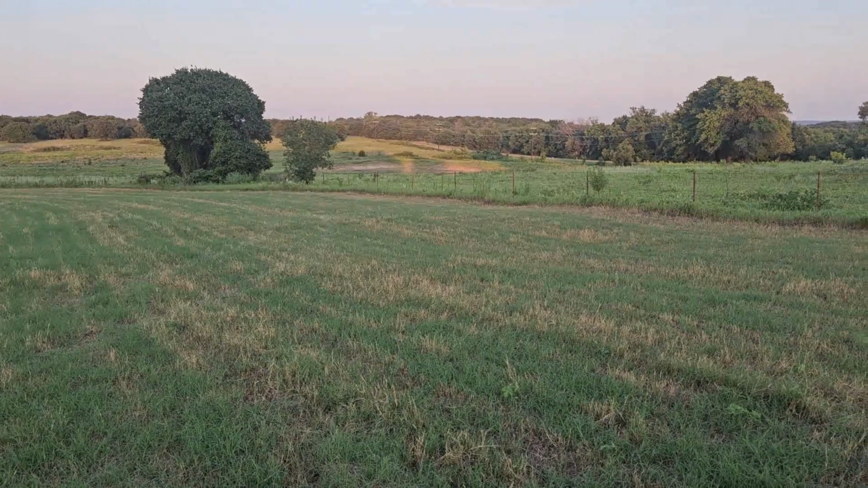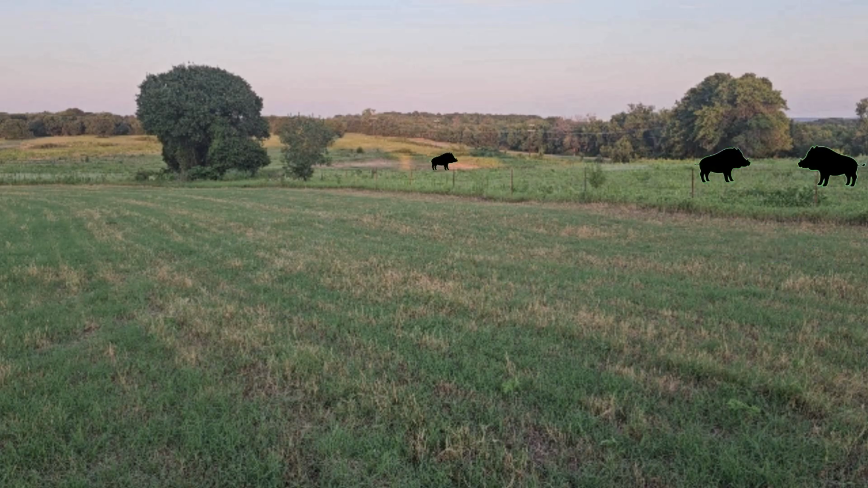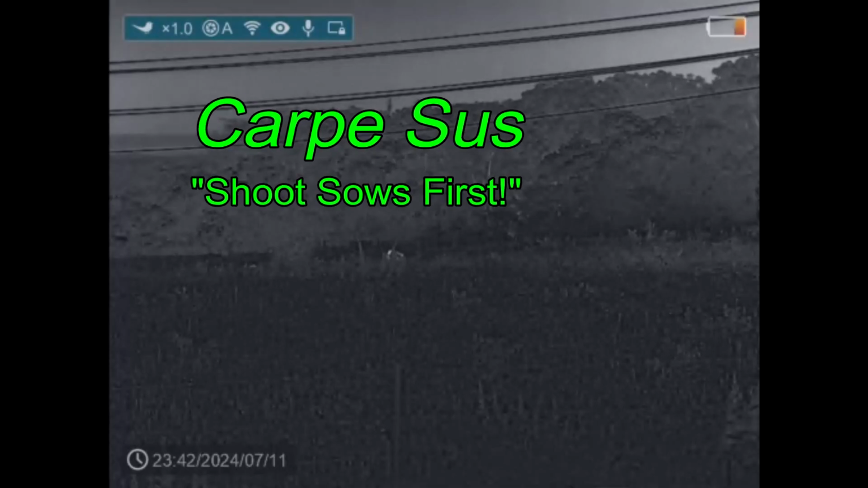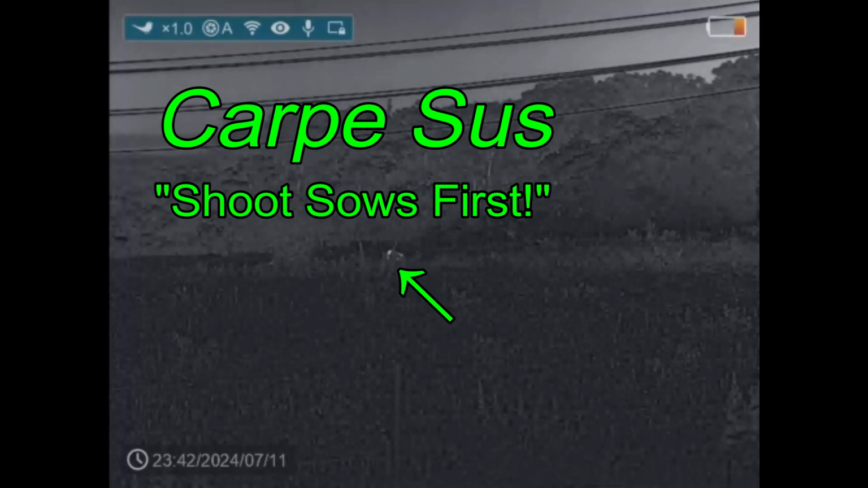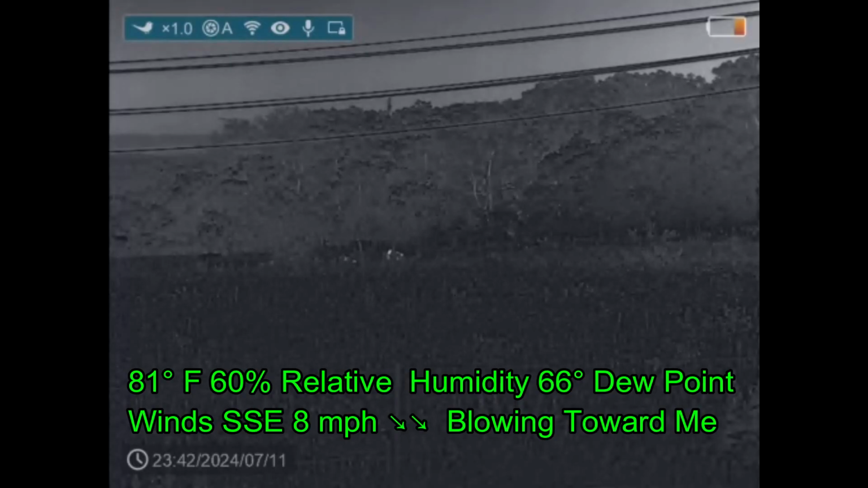Two nights prior to this hunt, I had seen hogs out in this pasture proper, and also in the rough area off to the right, and then also down by the tank. But I'm not expecting hogs to come from that direction, but much to my surprise, carpe sus, the hogs have come from the south, from the direction that I did not anticipate. I spotted them with my InfiRay Finder FH35RV2 thermal monocular, and this is mounted on top of my truck, and this is in the opposite direction from which I expected the hogs to be coming from.